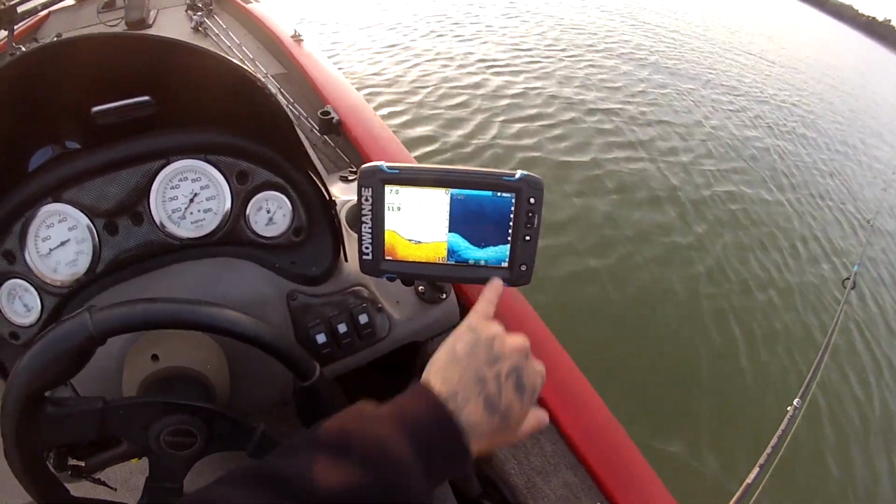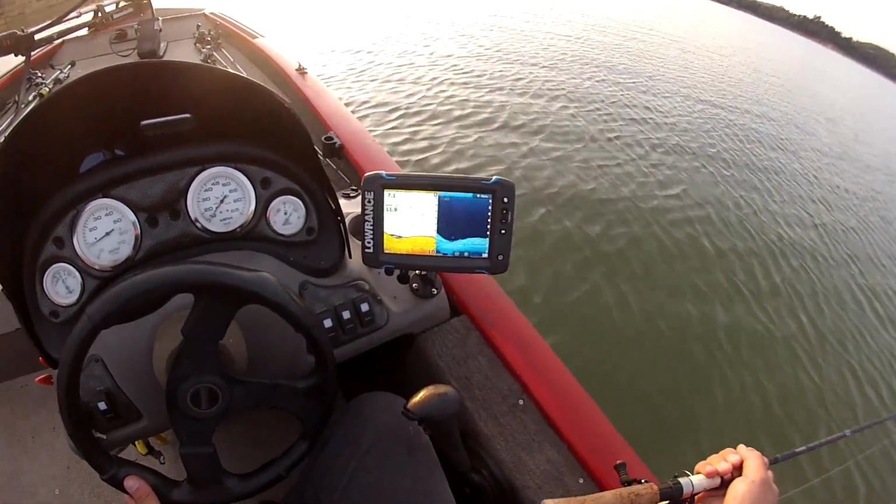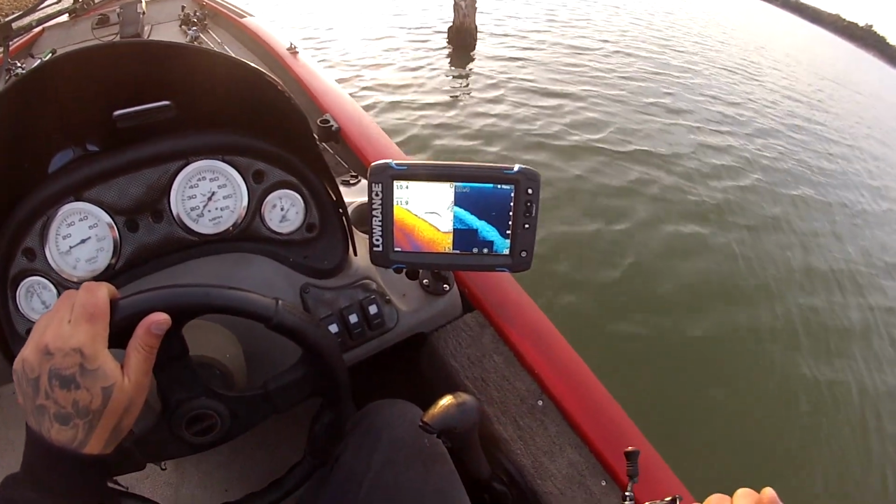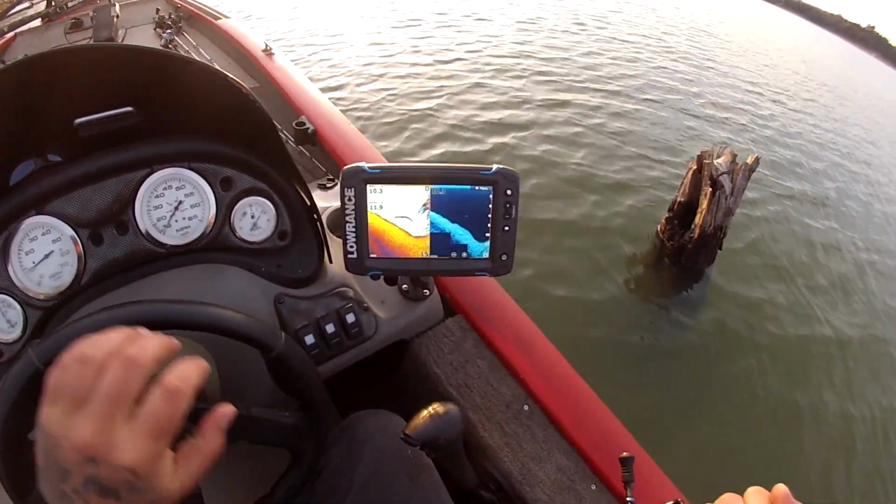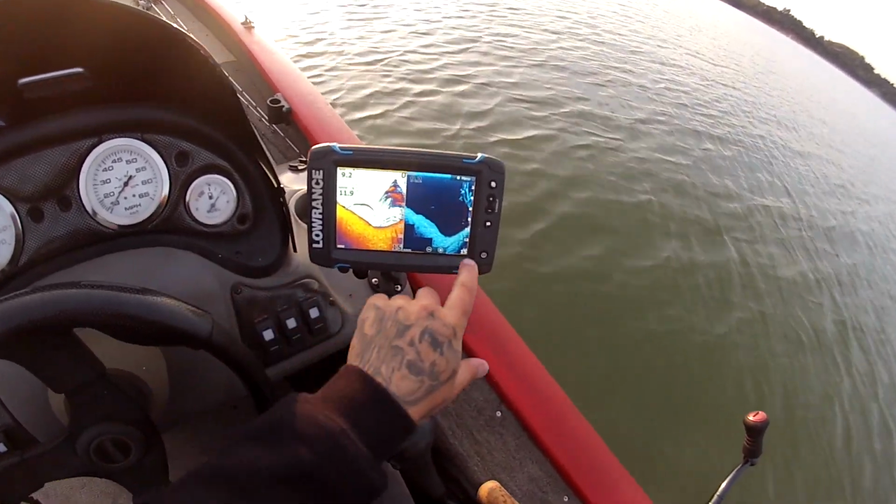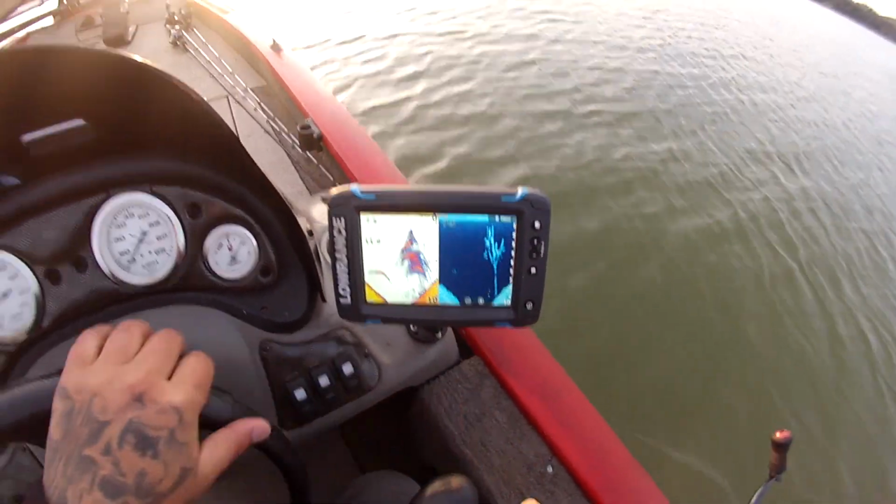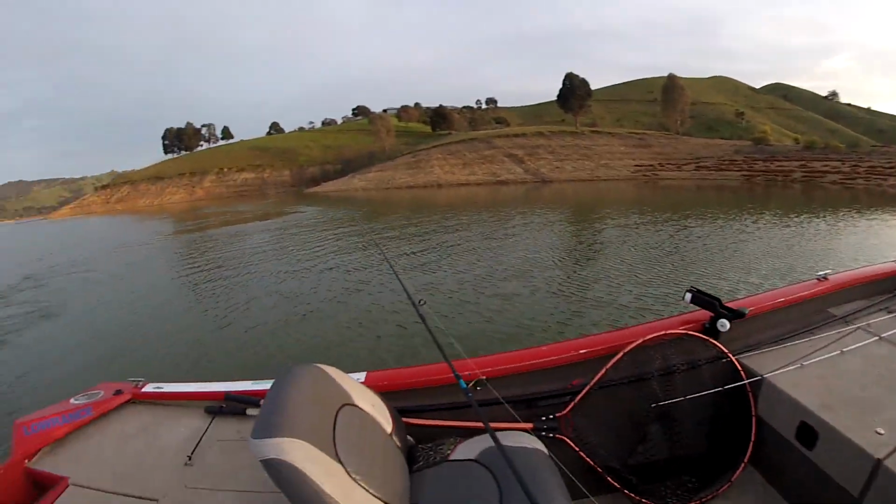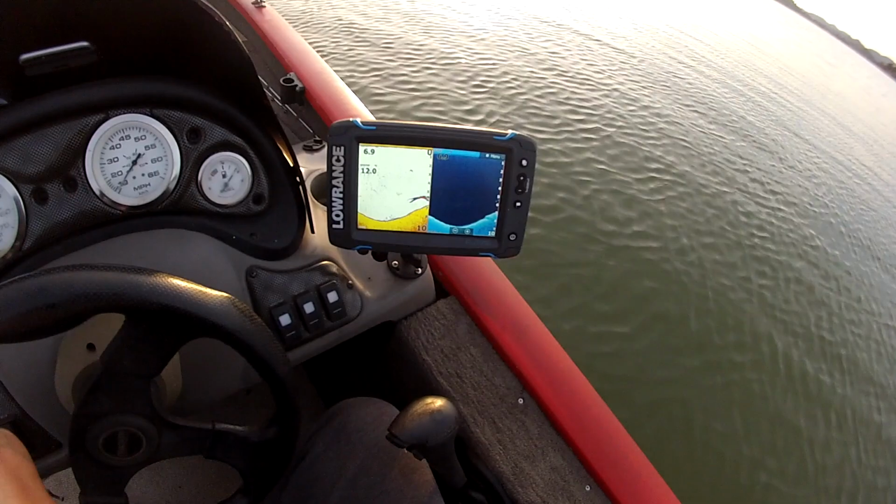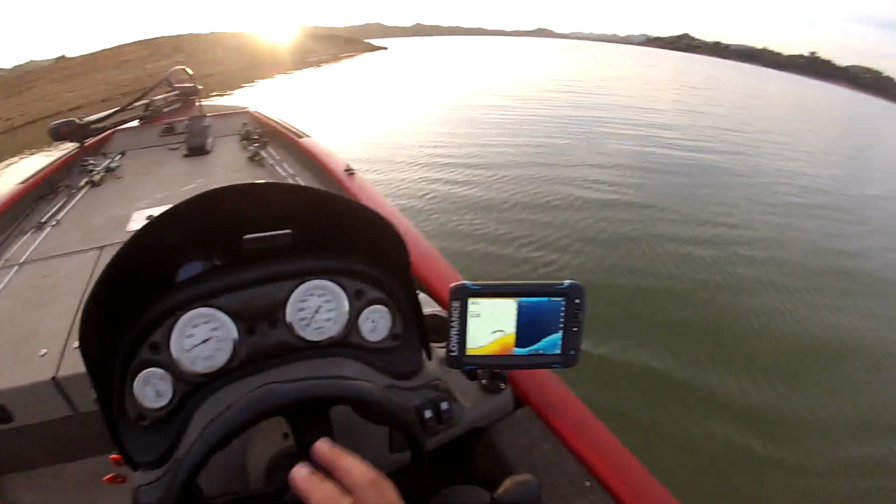See there, you see the fish there. There's quite a few fish hanging around here. They're all hanging around in 6 metres today. That's the mark today, 6 metres.